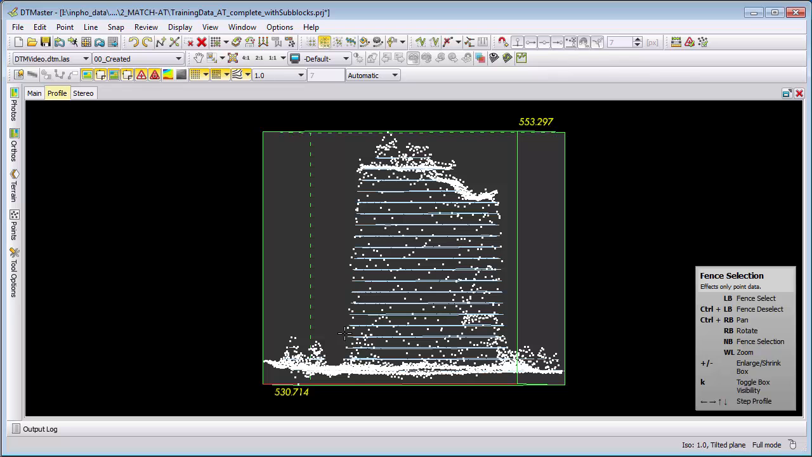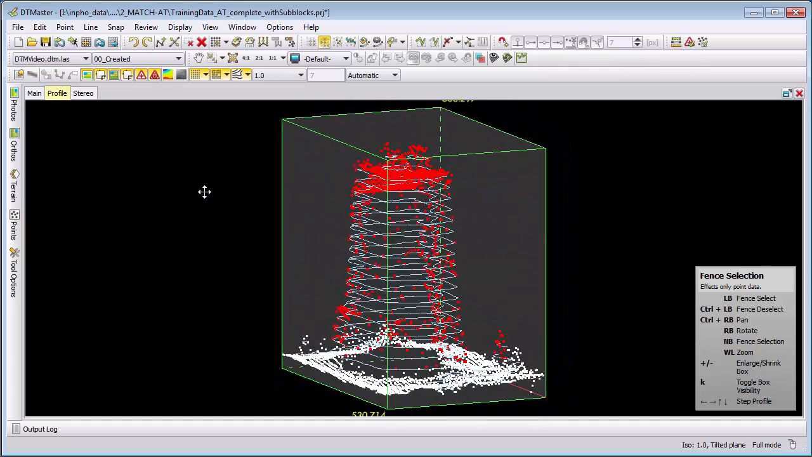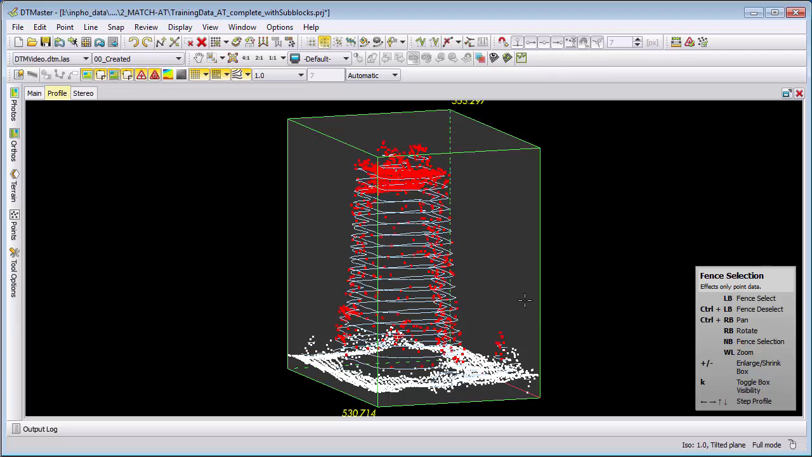Or if you select the fence selection, then I can now here generate a polygon, and when I double click at the end, all the points inside the polygon are selected. If I want to deselect points because I selected wrong ones, you keep the control button pressed, you make a fence, and when I double click now, when I have my control button kept pressed, then they are deselected.